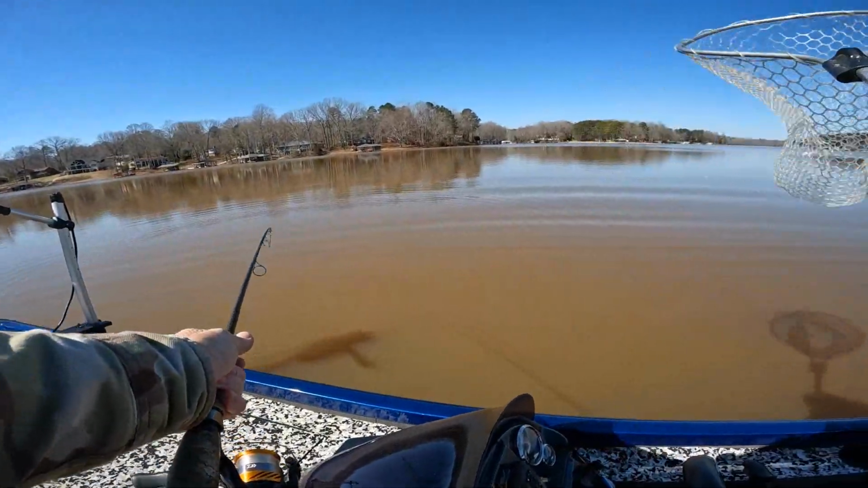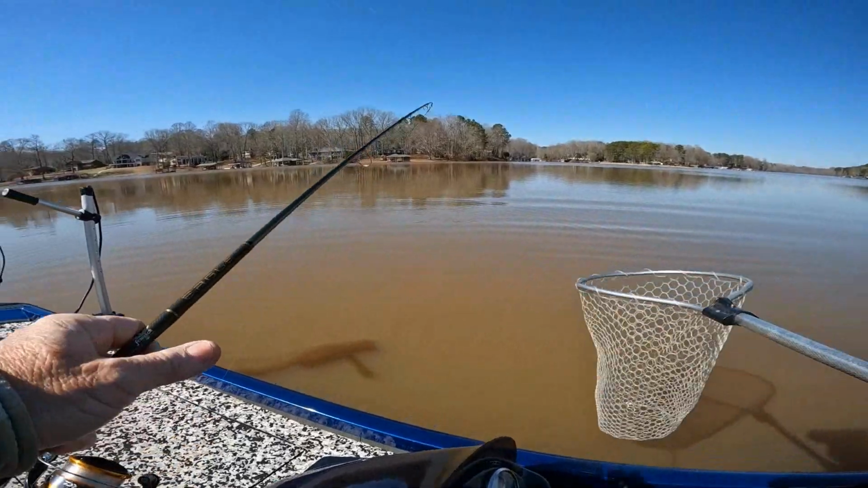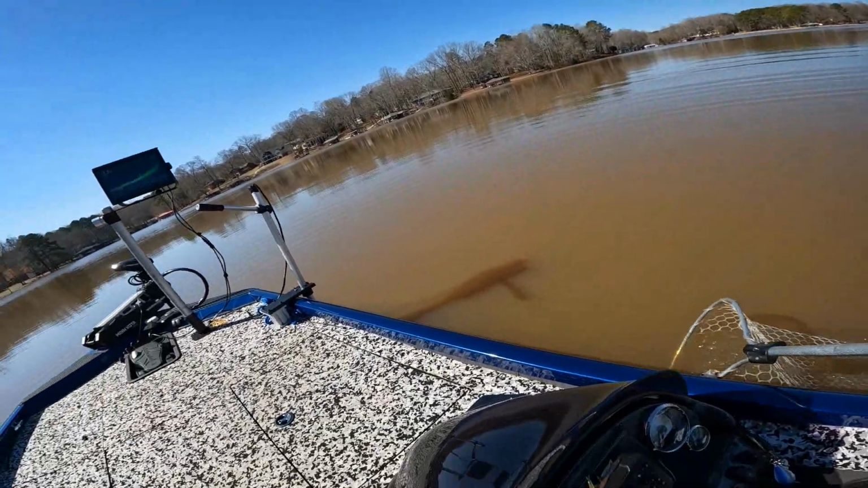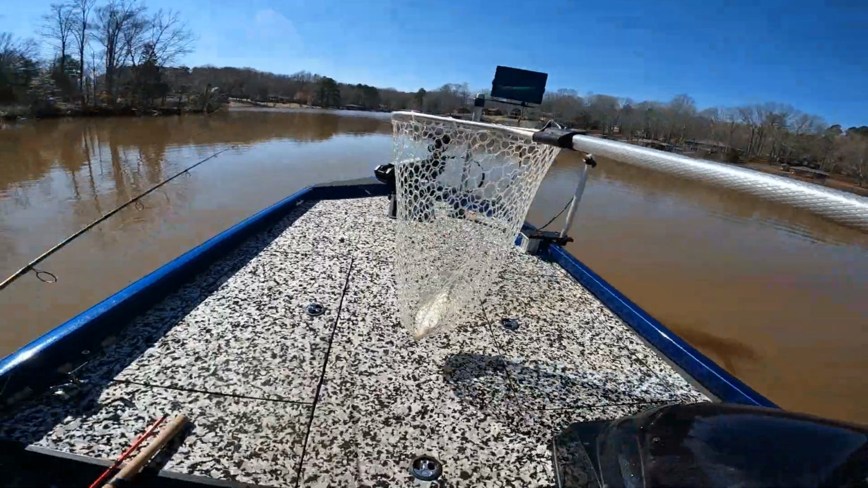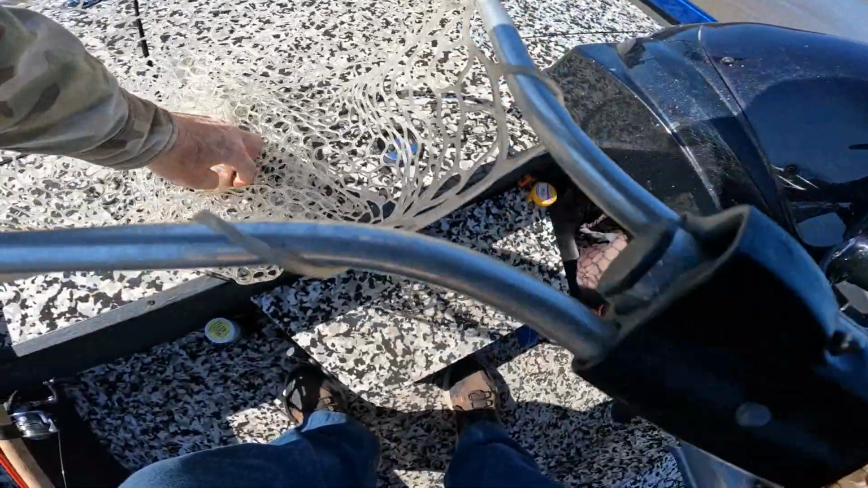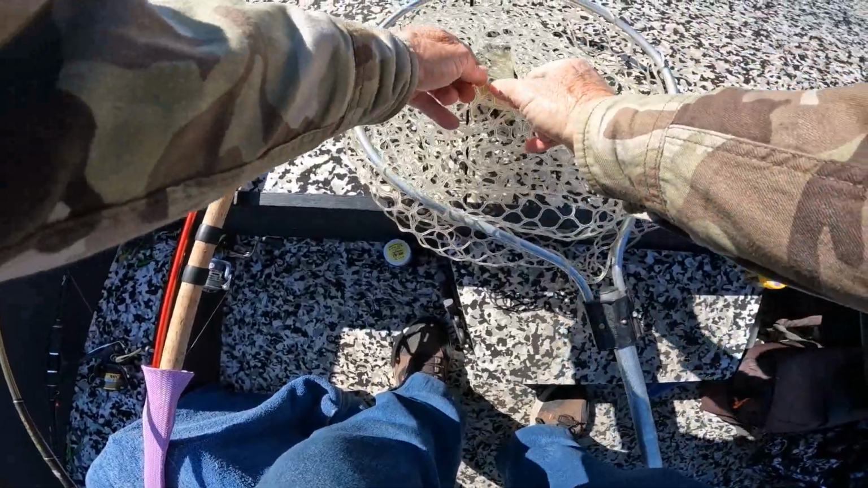Come on back here. All right, guys, you can see water got dirty here too. Man, I thought he was gonna be bigger than that. He was a big mark. I'm telling you, I'm only in 7 foot of water, so that makes everything look bigger. This fish looked like he was 2 pounds, but look, I'm in the back of the creek.